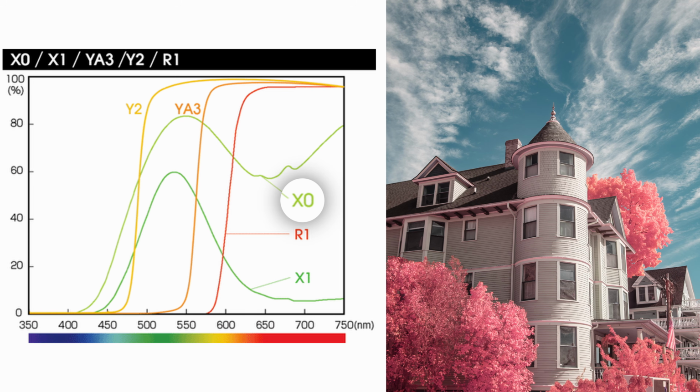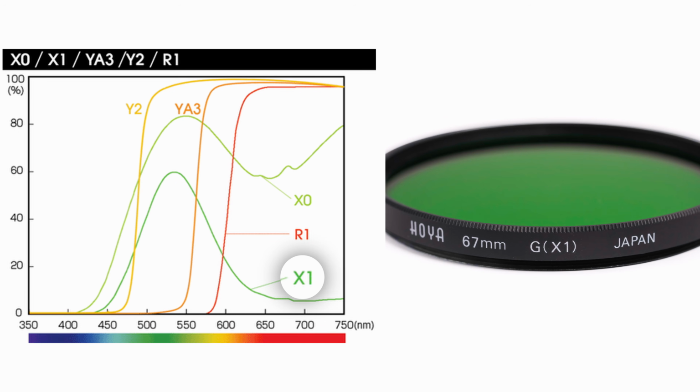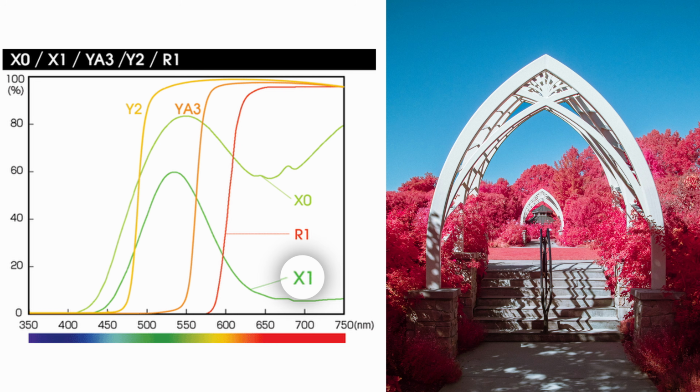When used with the 80A and KB20, the X0 produces soft pink foliage. The X1, or green filter, is a stronger filter that allows only green light to pass. When used with the 80A and KB20, the X1 produces hot pink, red, or magenta colors. This is my favorite of these combinations.